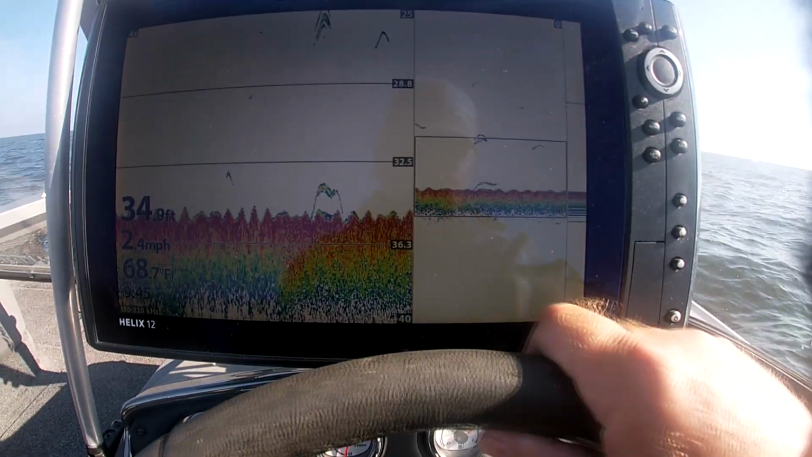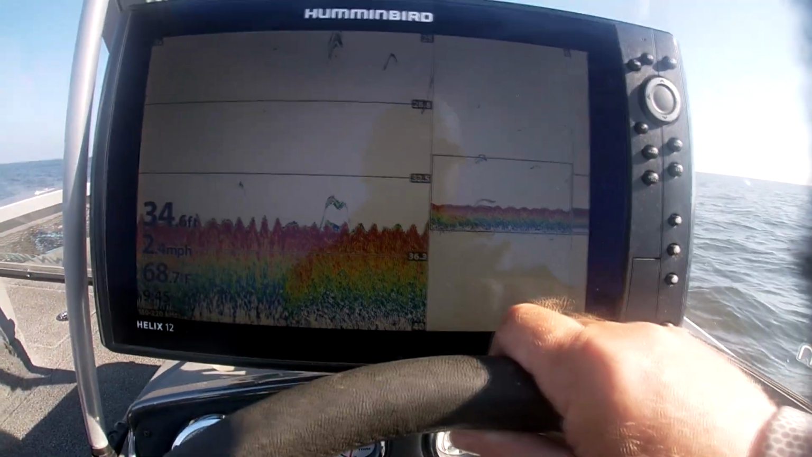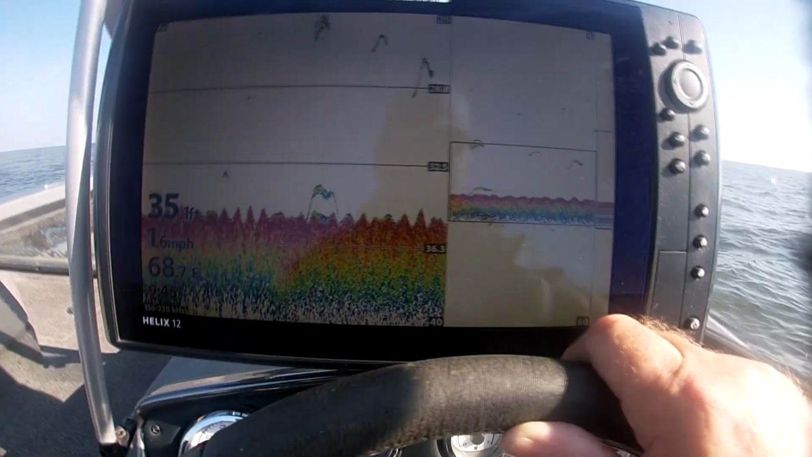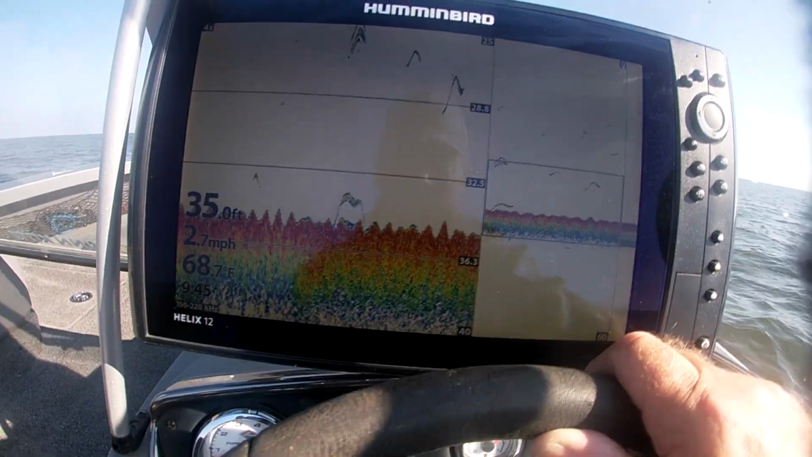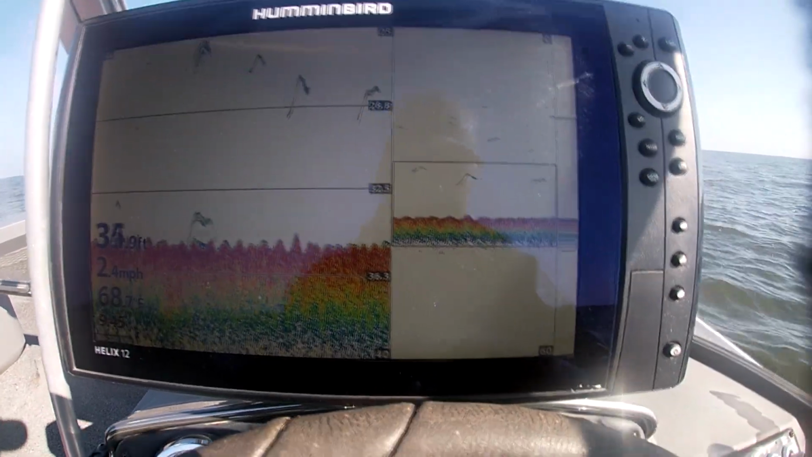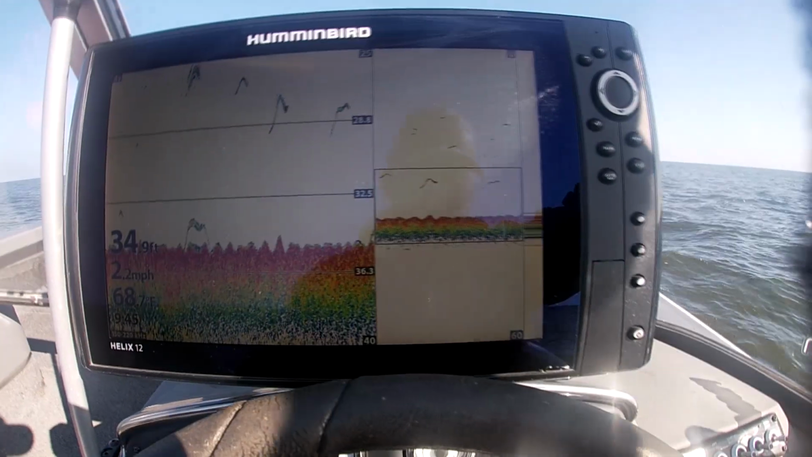This is how guys are winning tournaments now. Not exactly this way, but pretty much. They drive till they find a fish and they stop and they fish that fish, which got really easier with Mega Live and Live Scope and the Active Target.